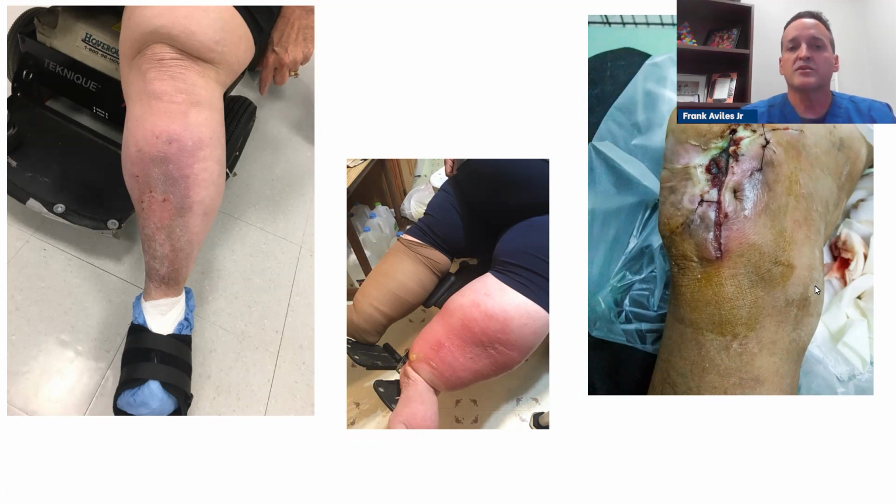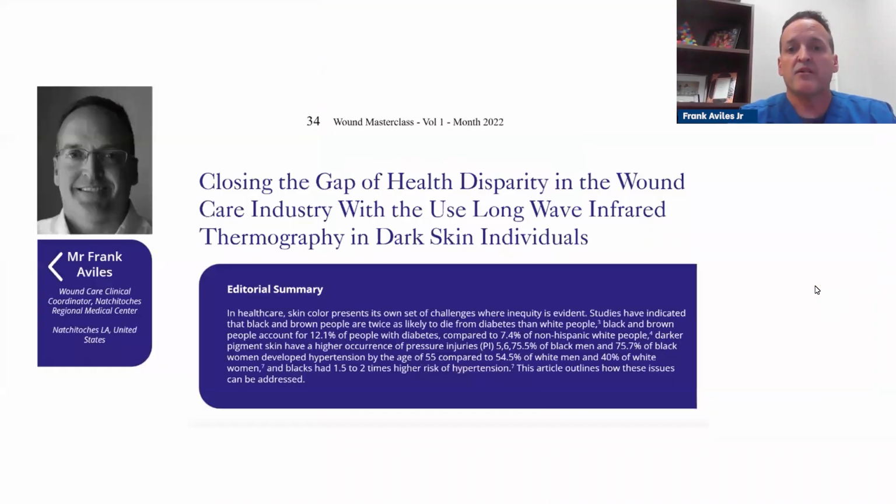So what I want to do today is tell you a little bit more about what's been researched out there with thermography and some of the work that I've done. I want to start out with this.